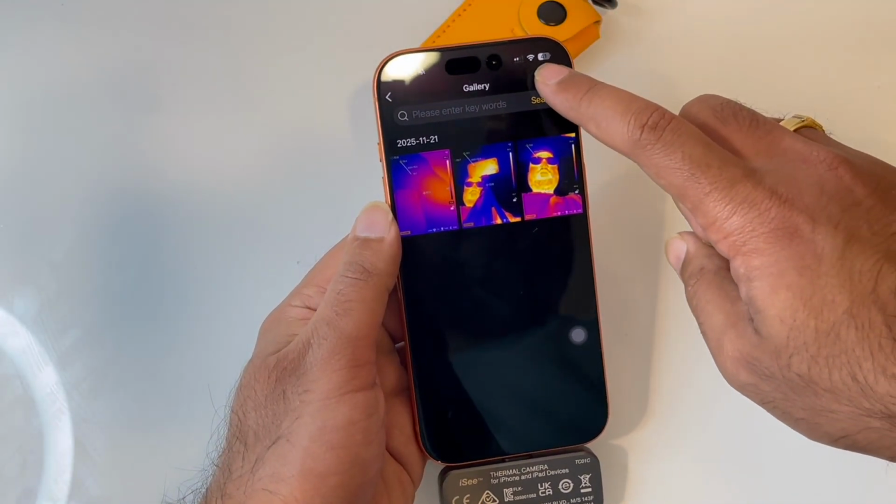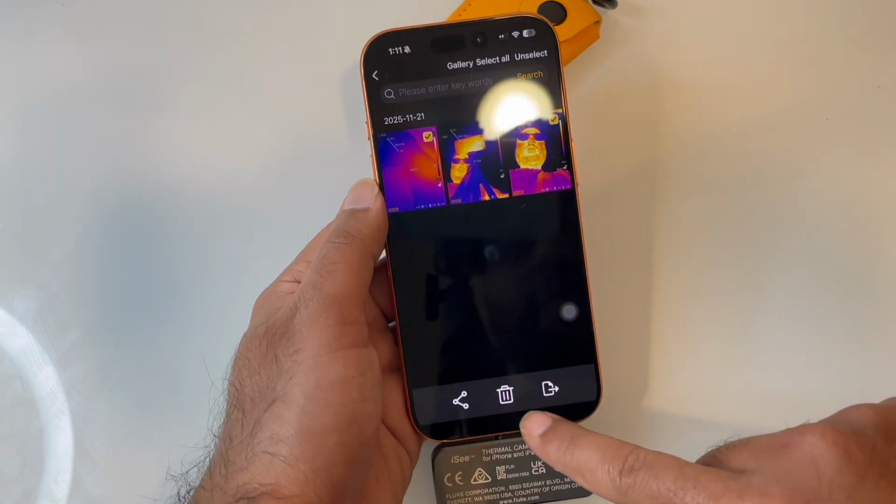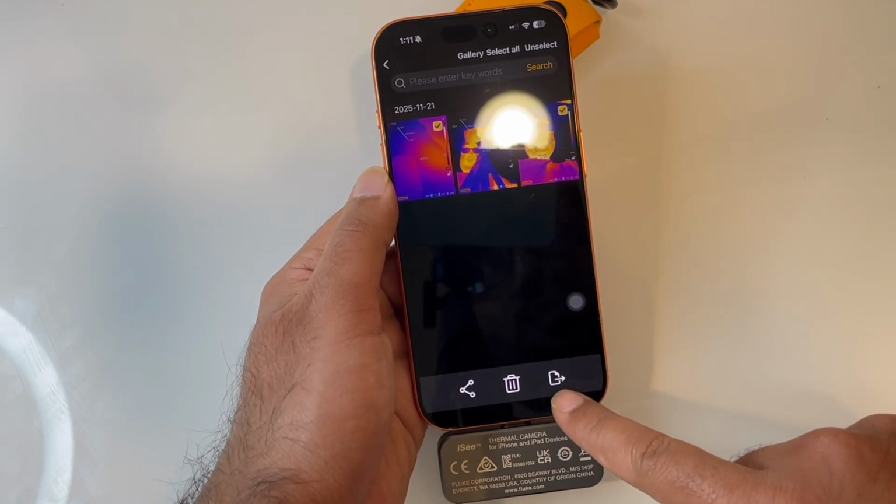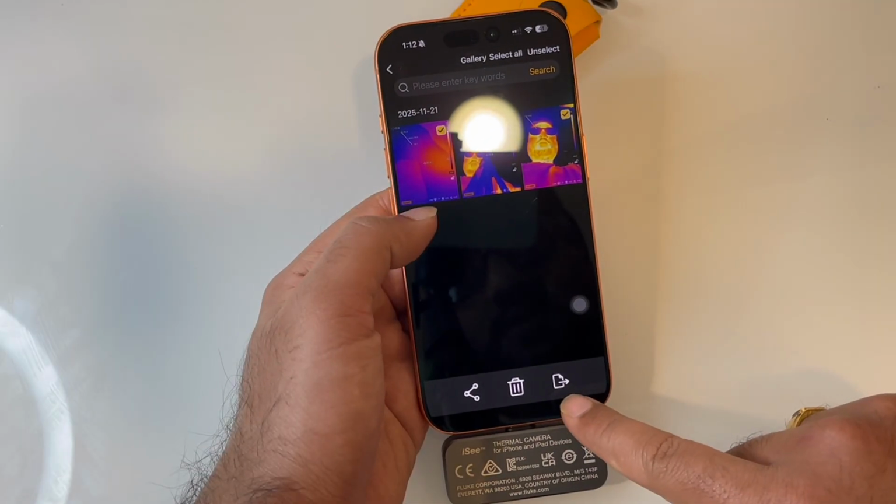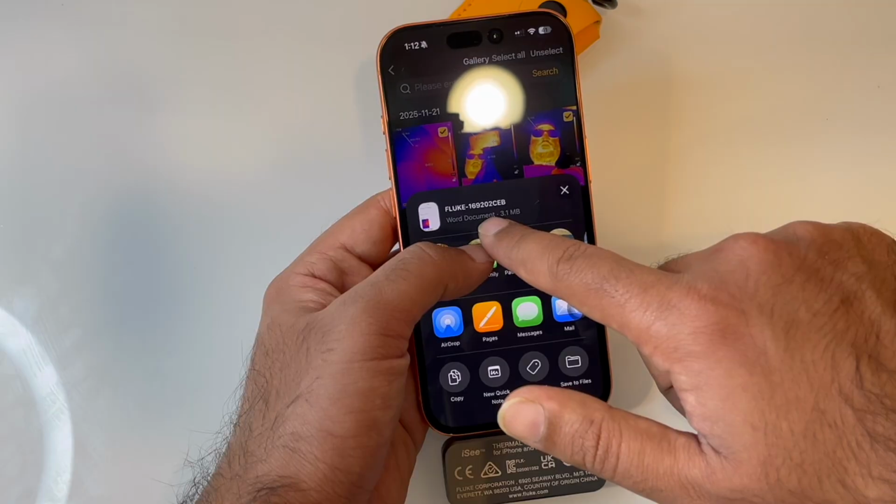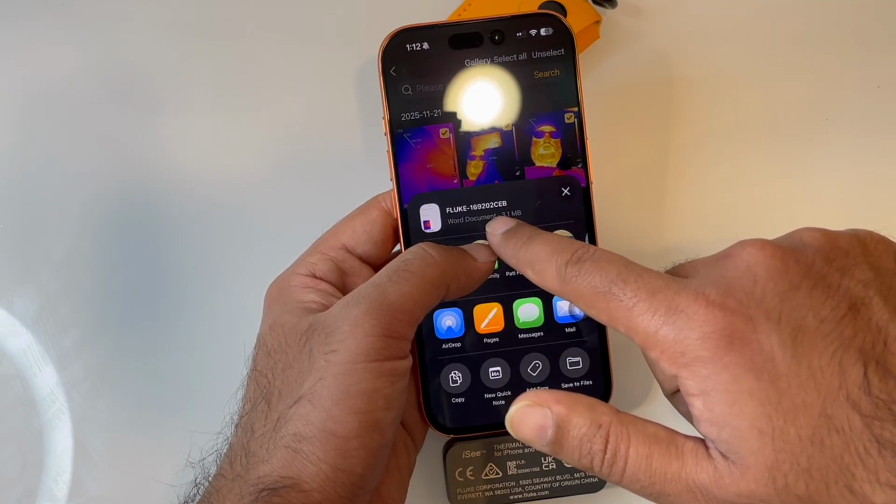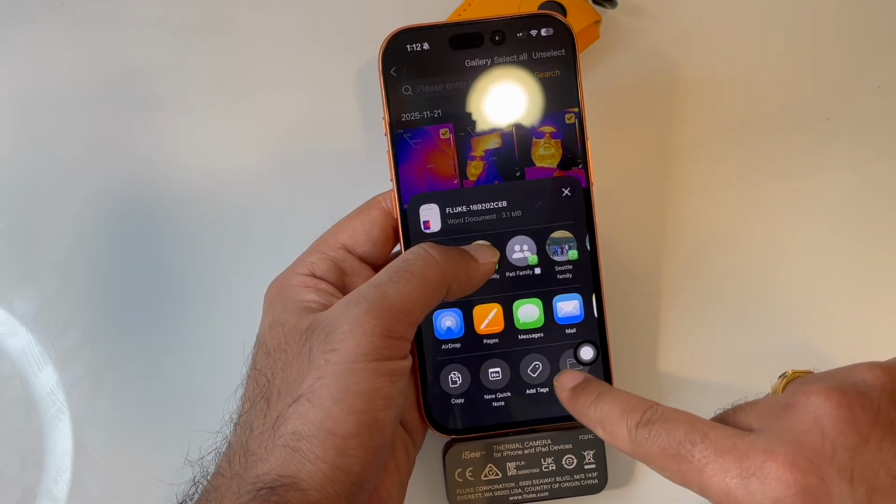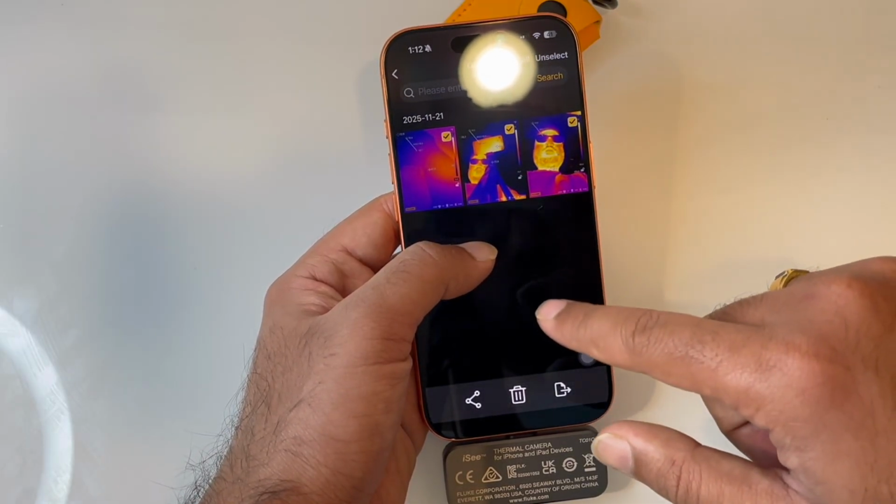So go ahead and select which images you need, and then there are a couple of options. Do you want to share this? Do you want to delete these images, or do you want to move this into a report? So let's publish that as a report. So you click on the report option here, and then I can see it already has a document, Fluke 19202CEB, and then what I can do is save it to my files, to an iCloud drive.